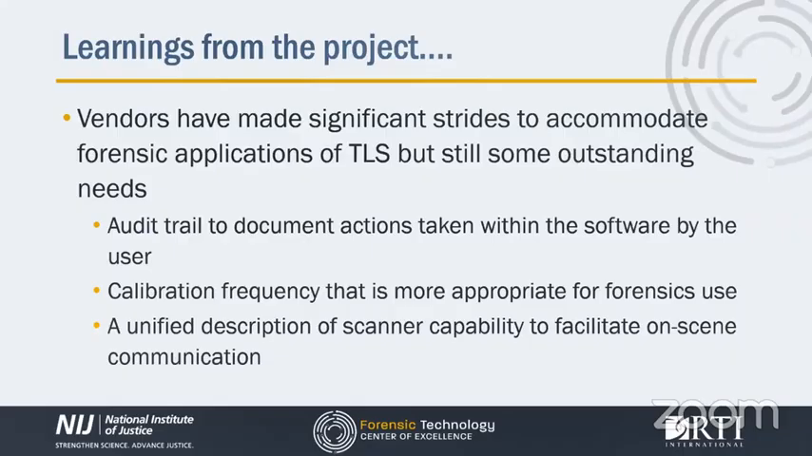And a unified description from the vendors, that this scanner and that scanner, they both say the same information and they communicate that information in the same way, would go a long way to simplifying that process.